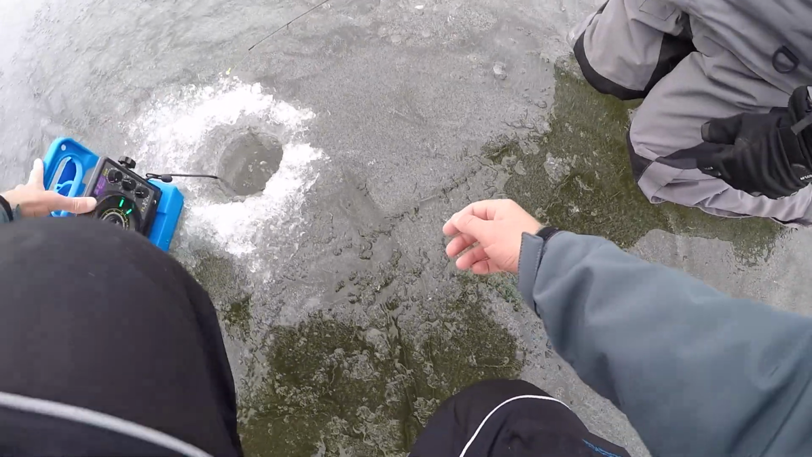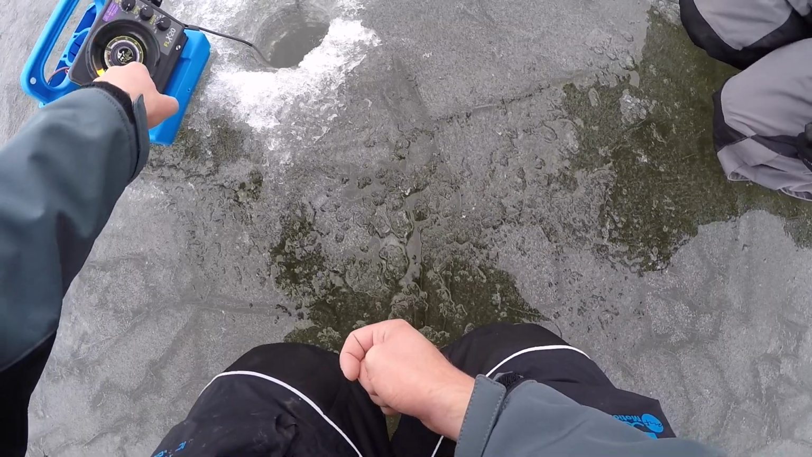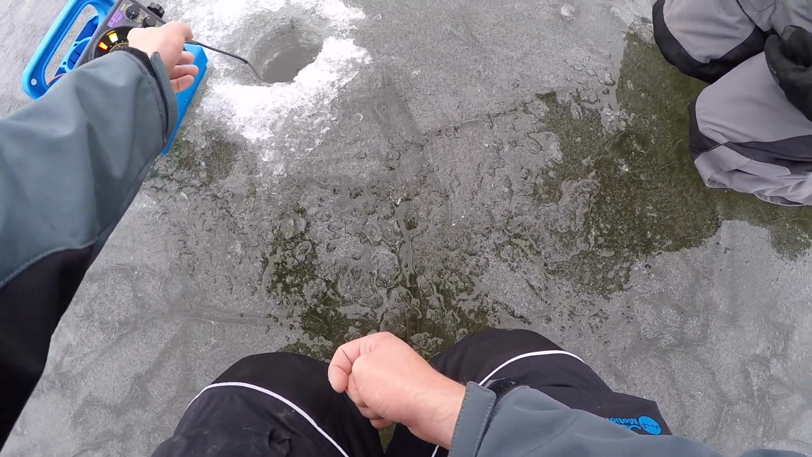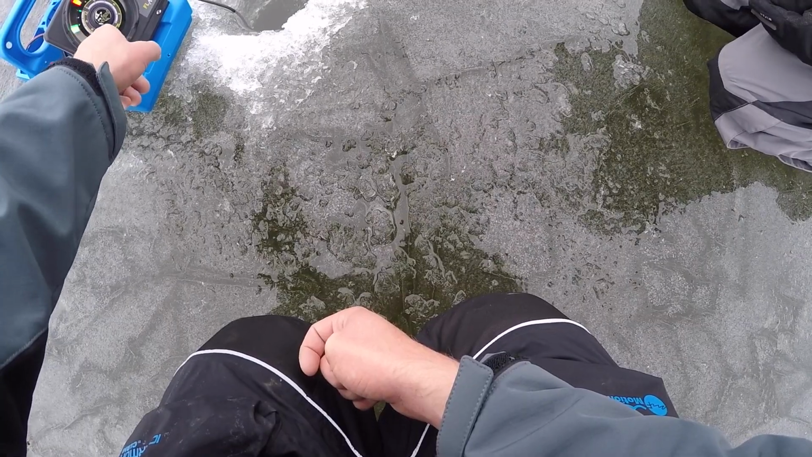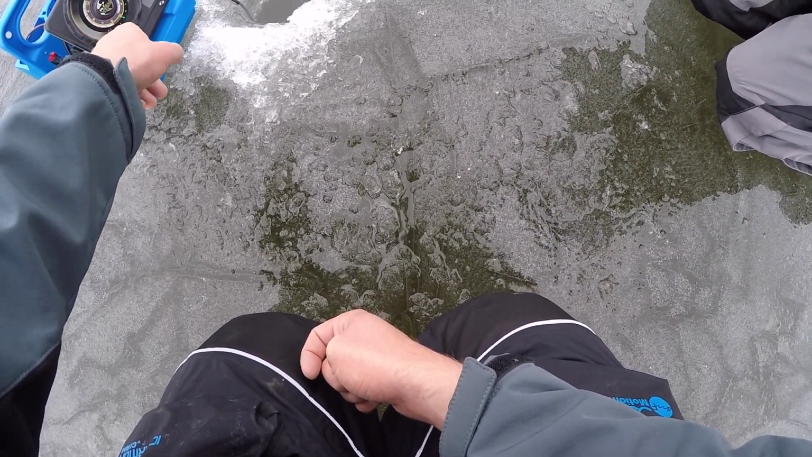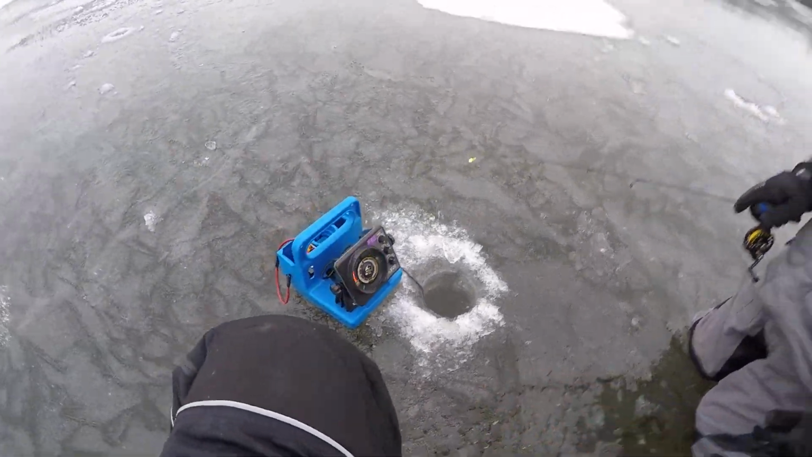All right, quick lesson. Oh, yep, there they are. So that's your jig. So this is just interference. There's so much bait over here right now. That's why they're here. So that's the bottom. And if you see anything come in that's yellow or orange or red, that's 100% of it. But they look like they left.